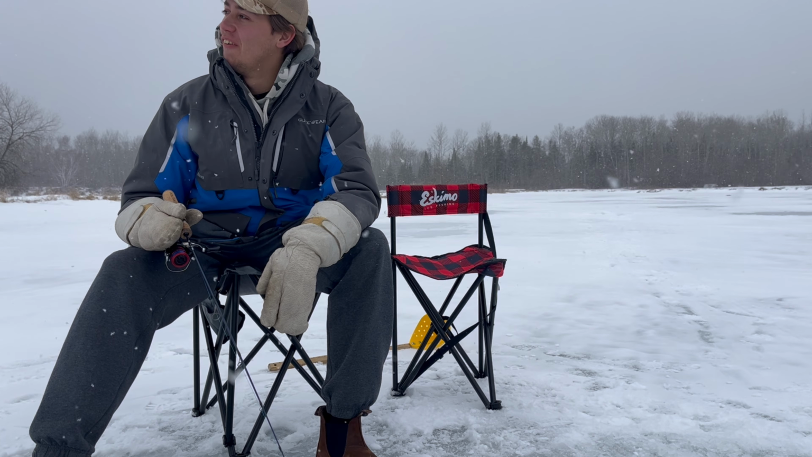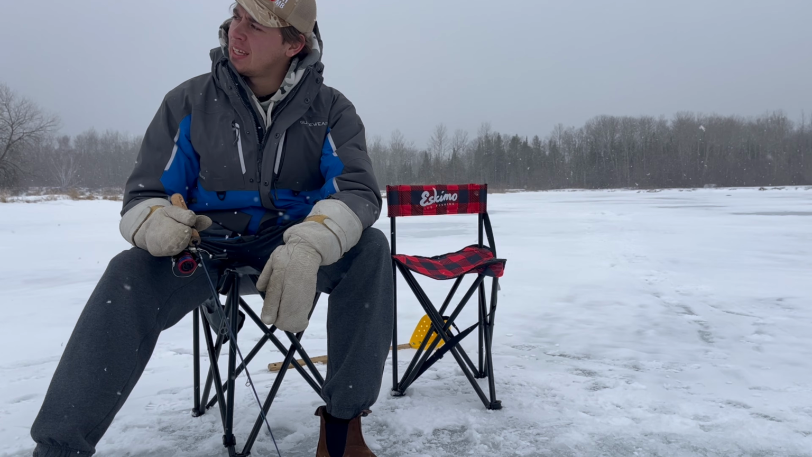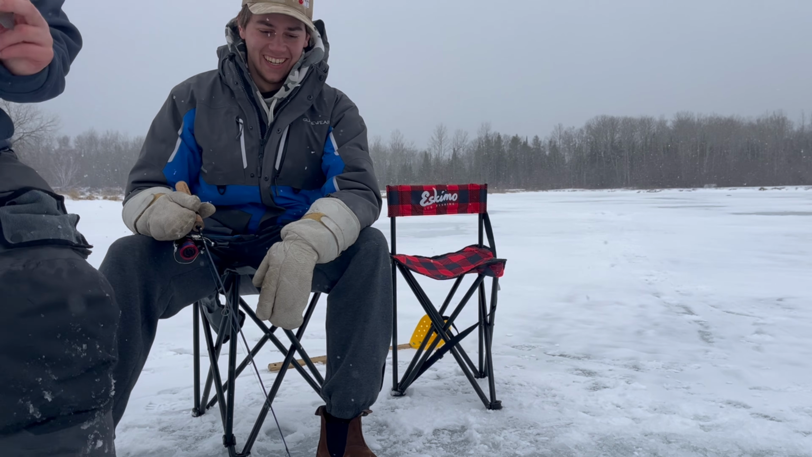That's like an 8. Oh my god. That's a nice one. Yeah, I need to come over there now. Holy crap, that's big. That's a tanker. That's the biggest one I've ever seen.